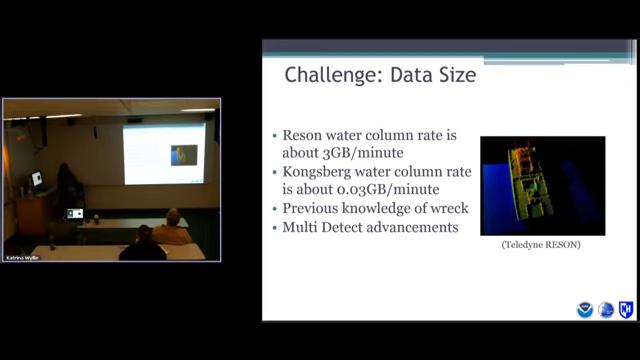And I stole this picture off of Reson's website. This is a wreck without multi-detect. That's the wreck with multi-detect. If you look closely, you can see like a davit. It's essentially a very filtered down version of water column data.